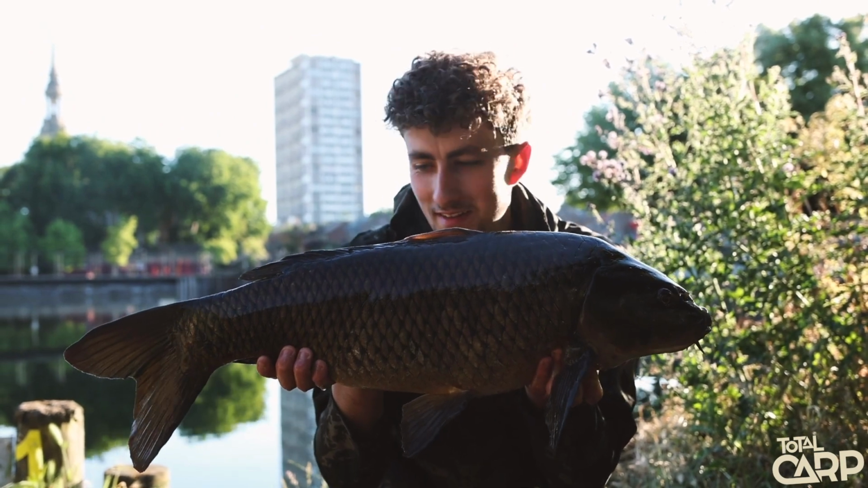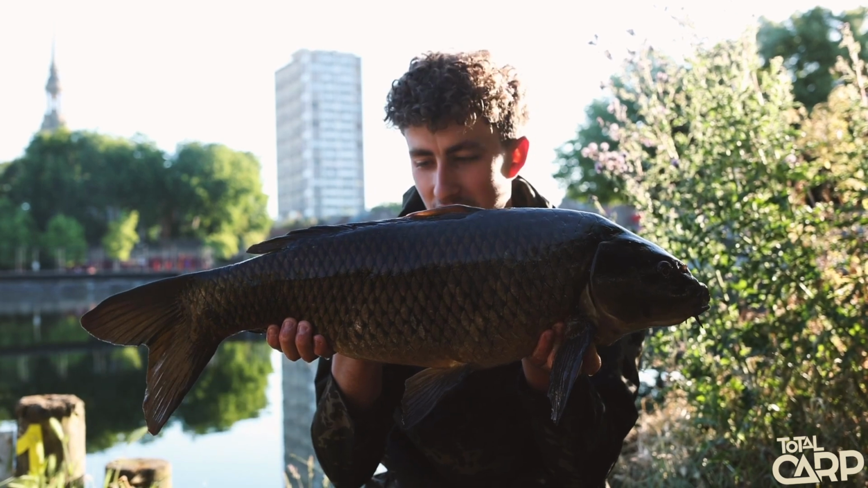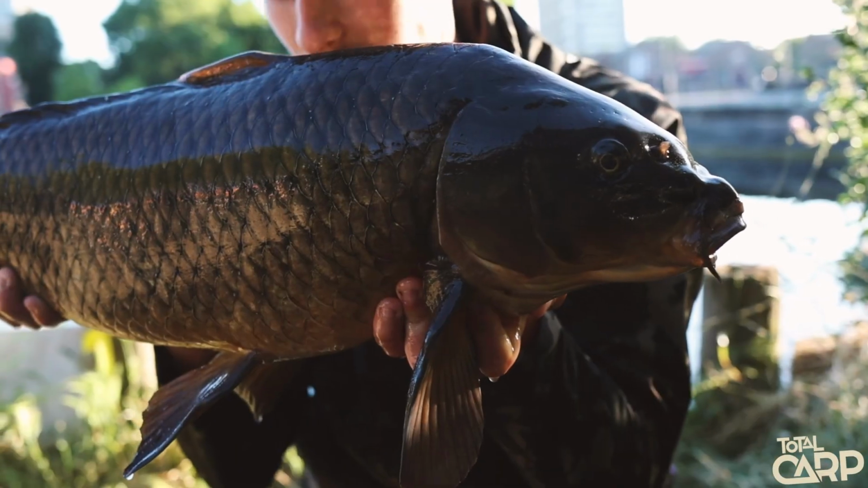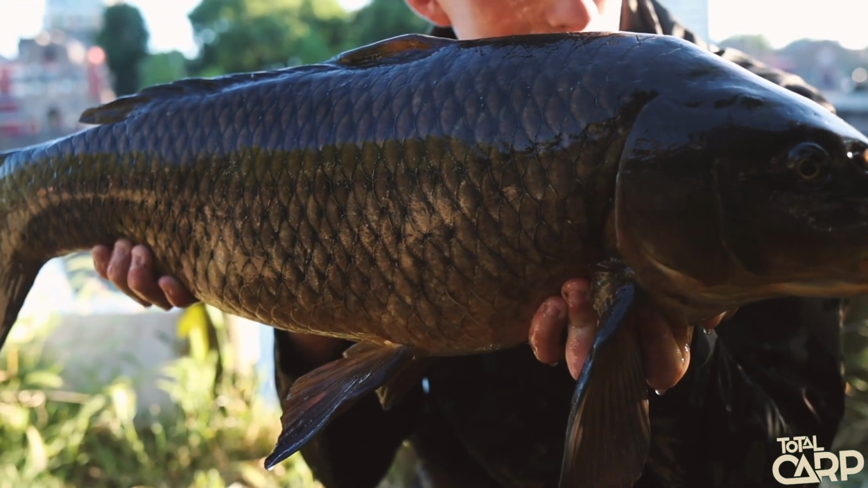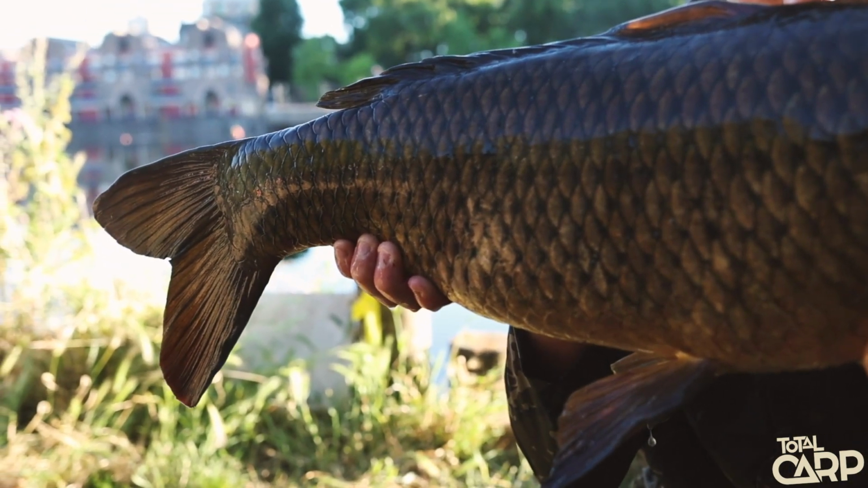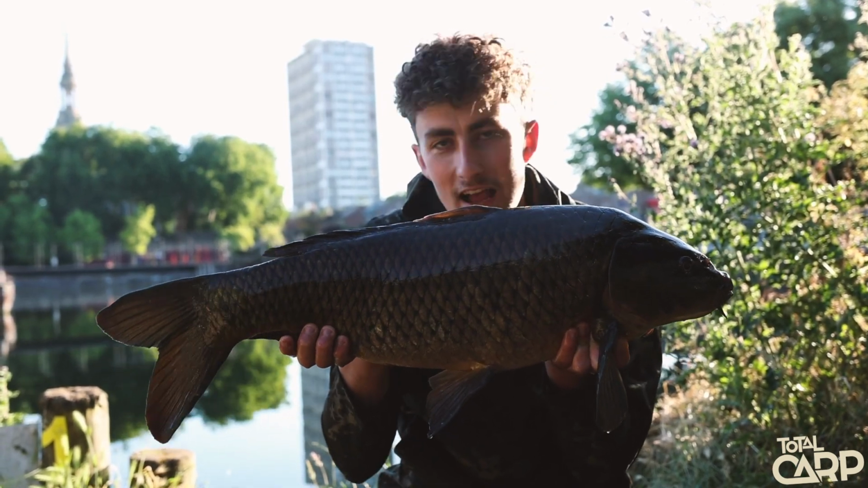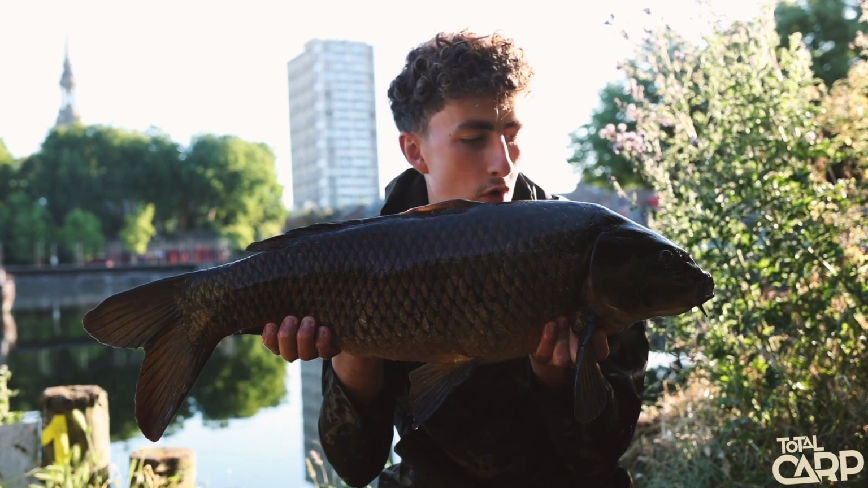Good morning. Another cool little Shadwell common. You can see they're all spawned out. Long, lean little fish. Just caught him just as the sun was coming up, about half an hour ago. And yeah, another bite on that spot with the Bushwhacker, just a handful of bait in the slightly shallower water.